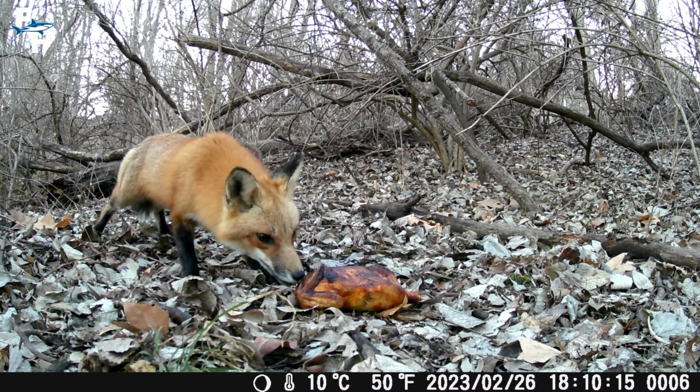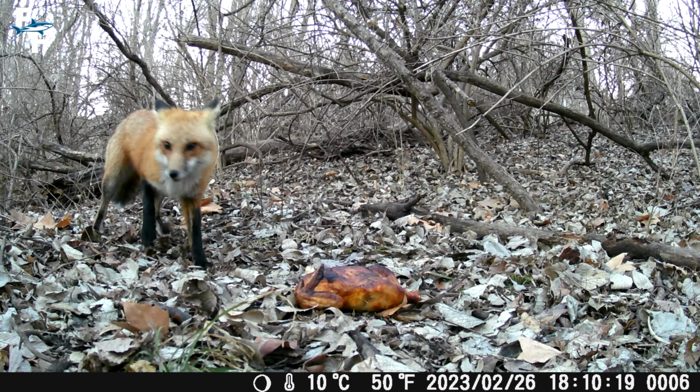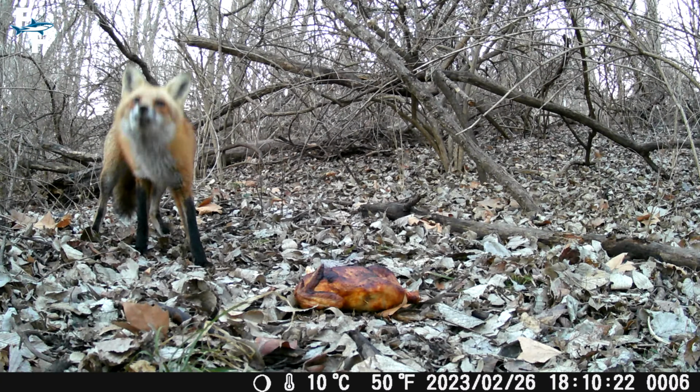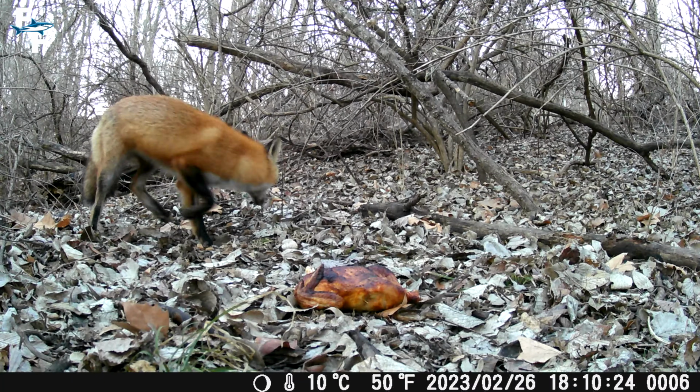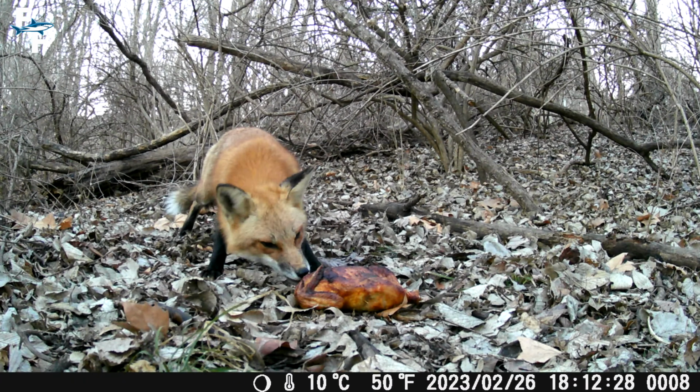It's so rare to be able to film a wild red fox, which makes these shots even cooler than they already are. Foxes are typically pretty skeptical animals, and this can be seen from this guy right here. He would take a bite or two, then immediately run back a few feet.